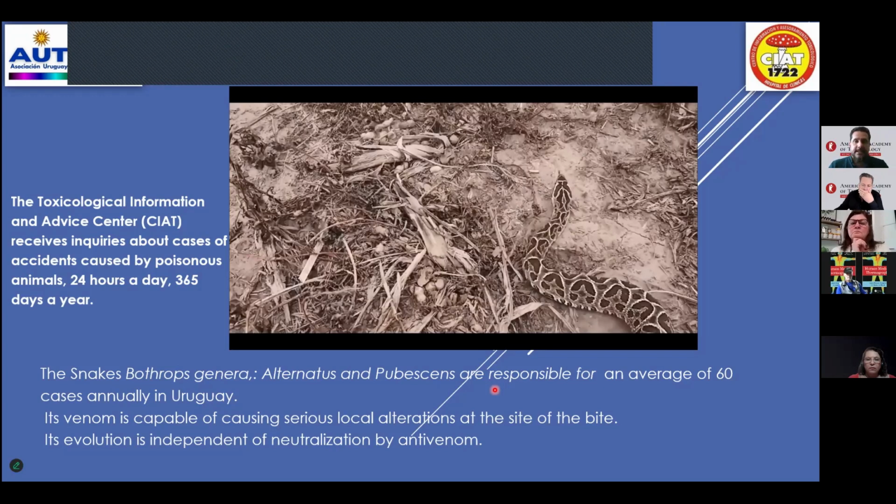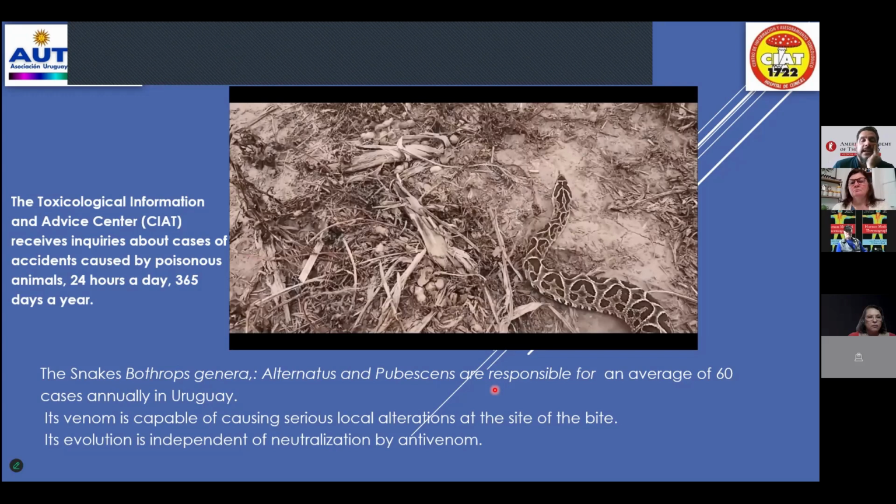In any case, this is a patient with a bite at the lower left limb. He descended from a horse, and the bite site is this area. Delicate, very delicate area. He was bitten by a Bothrops and received serum 4 days after the bite.